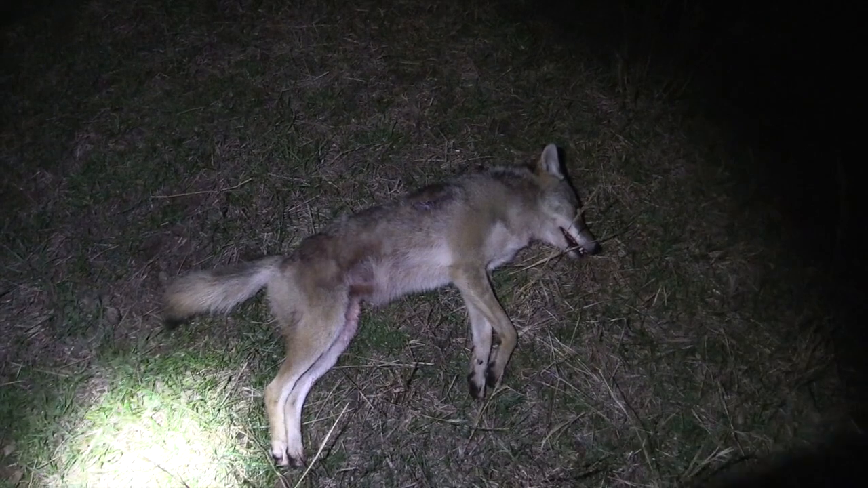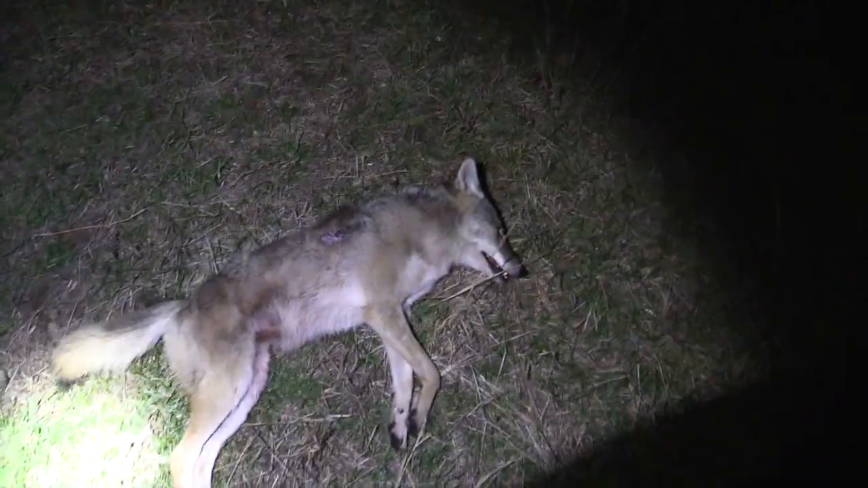Night is still young, so we're going to keep on rocking and rolling. I'm glad we got this dog killed. These coyotes have been bothering this farmer. This guy's got sheep and a bunch of other farm animals over here, so I'm glad we were able to get her out. So definitely a good sign.